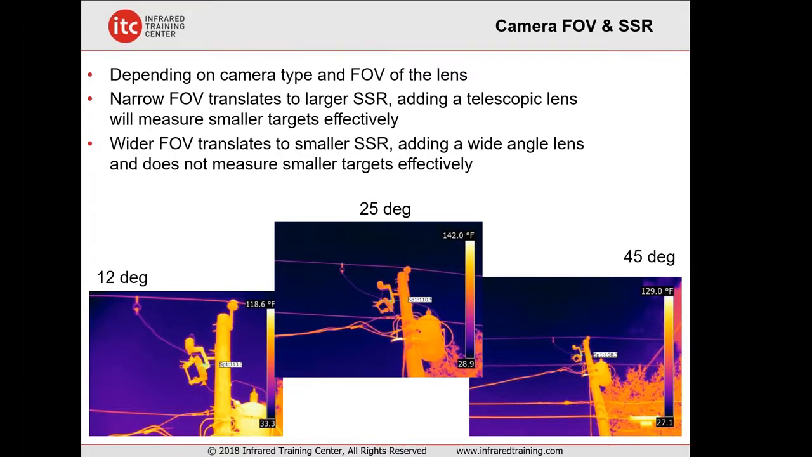And so it's the detector size in conjunction with the size of the lens which provides us with our spot size ratio, or what's called the SSR, which is defined as the ratio of the distance from the camera to the object compared to the size of the spot being measured.